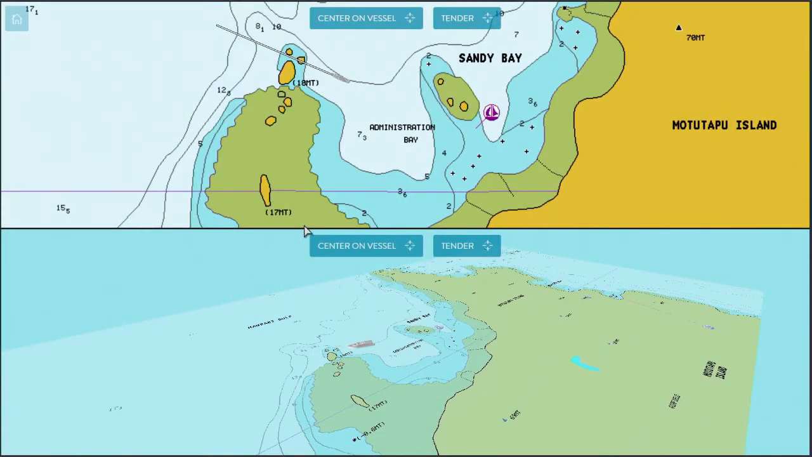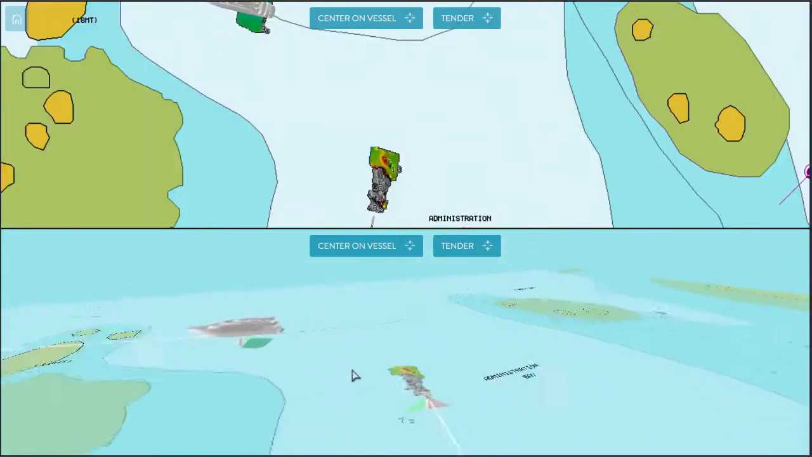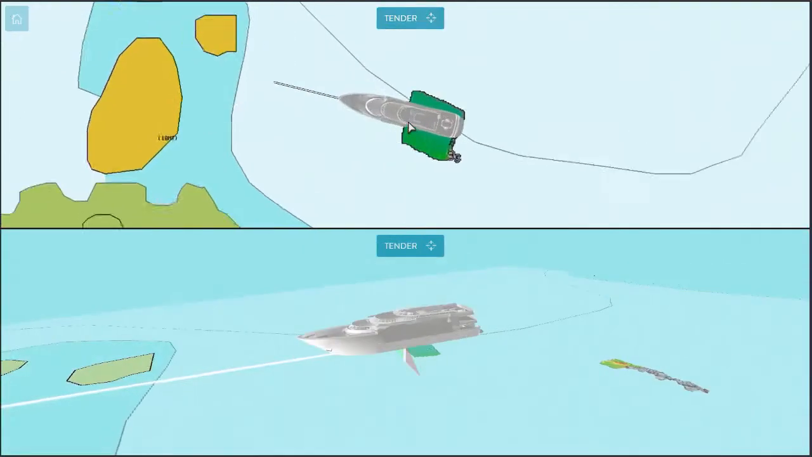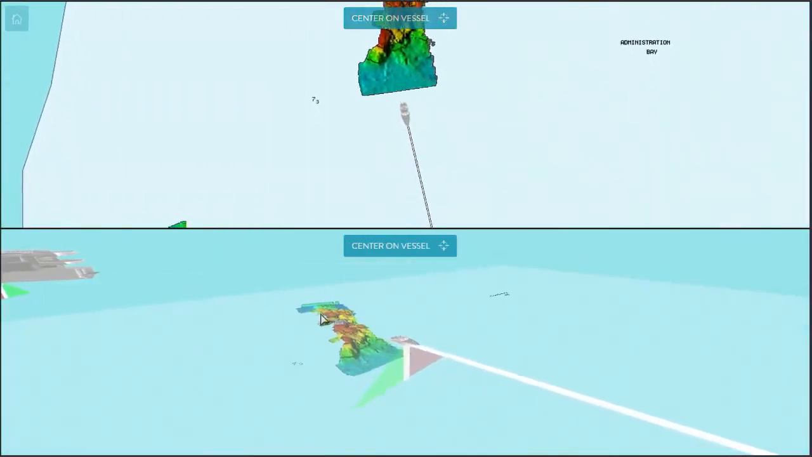Here we are with our superyacht at Administration Bay, Multibeam Island, which is in Auckland, New Zealand. It looks like a beautiful anchorage, and we've decided we want to anchor our superyacht for lunch. The chart says there's 7.3 metres of water in the bay, which looks very good. However, to be sure that it's safe for our yacht, crew and guests, we've sent out our tender equipped with a WASSP W3 with CDX to map the bay ourselves instantly and in real time to make sure our chosen anchorage is a safe one.